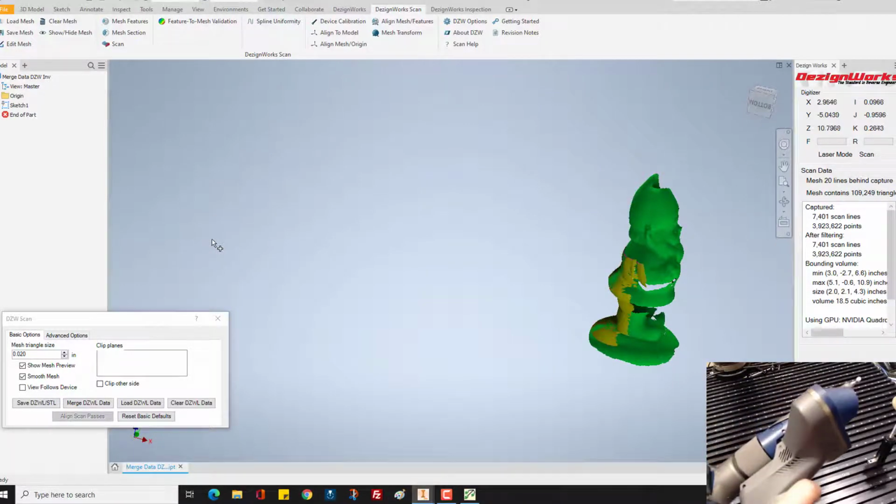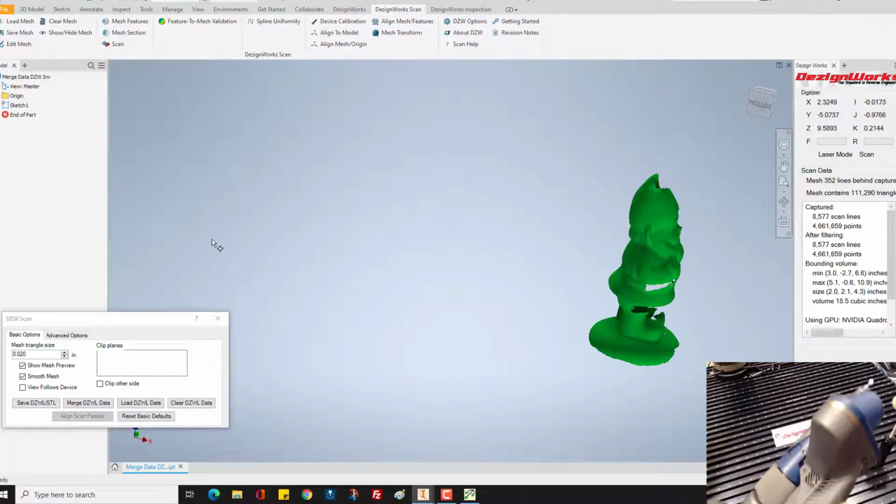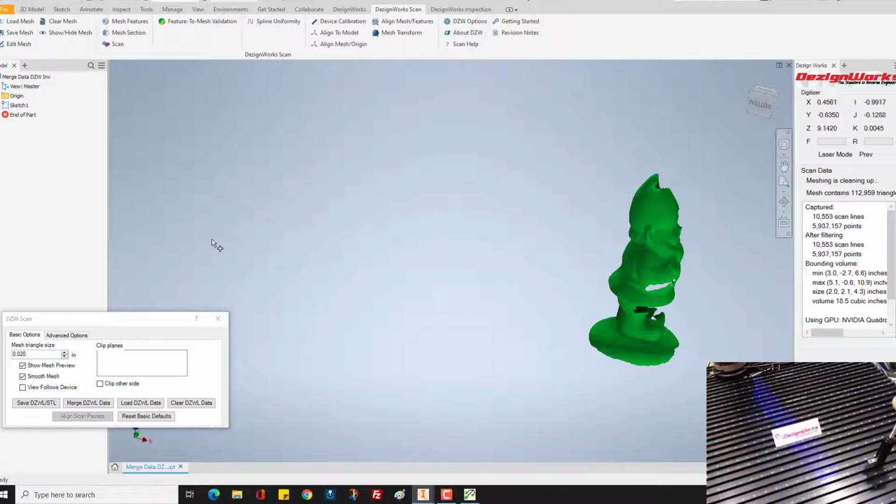It's very simple to scan with DezignWorks, and this is a real mesh. This isn't a point cloud that you have to go and do all the cleanup on. It's cleaning and smoothing on the fly. So we'll scan around here some. So let's take a look at our model.